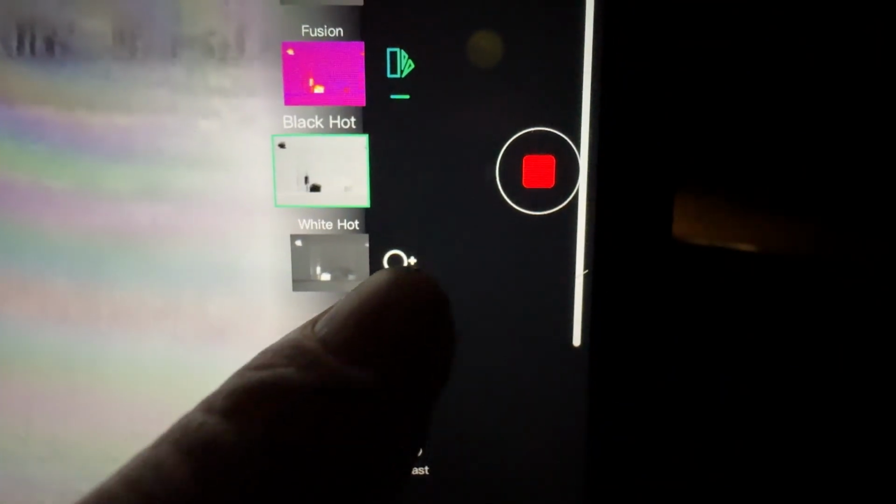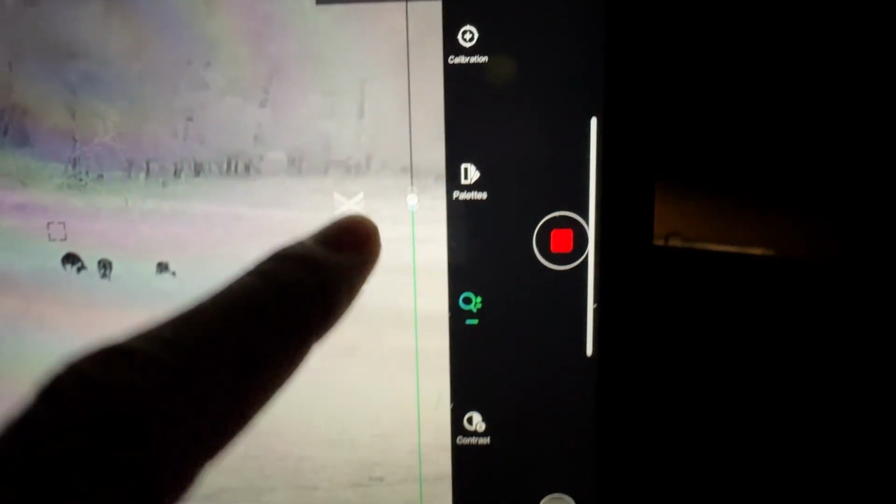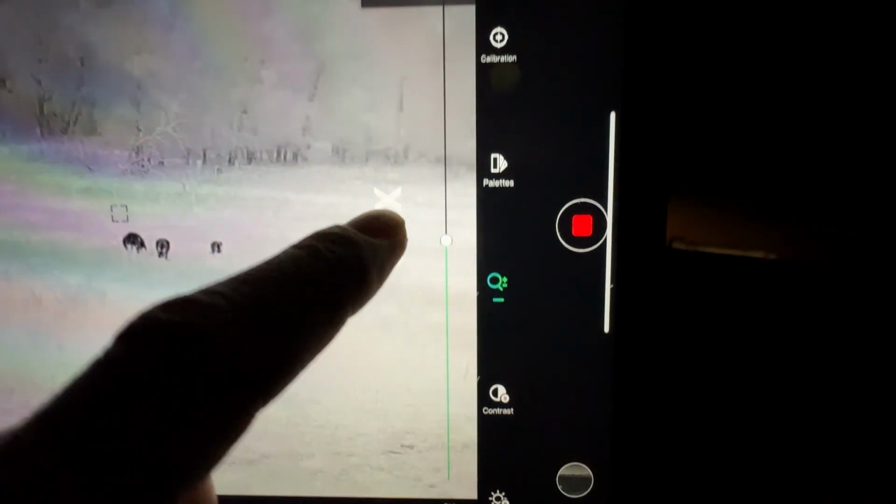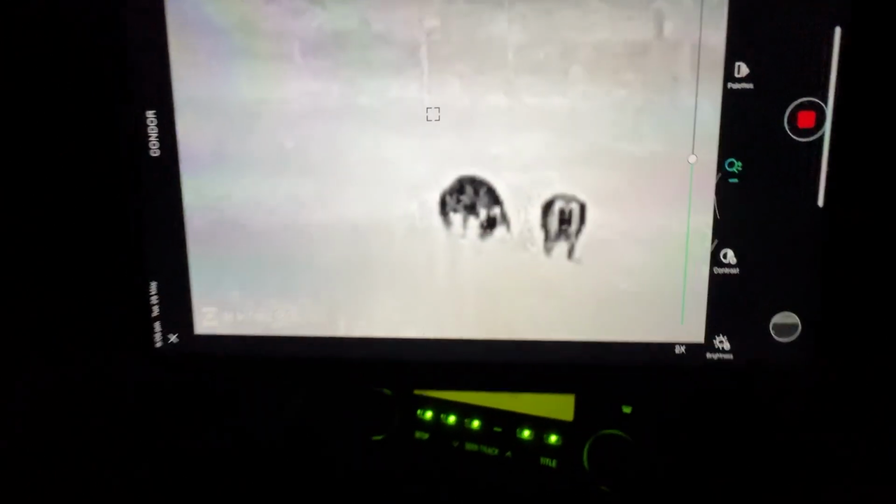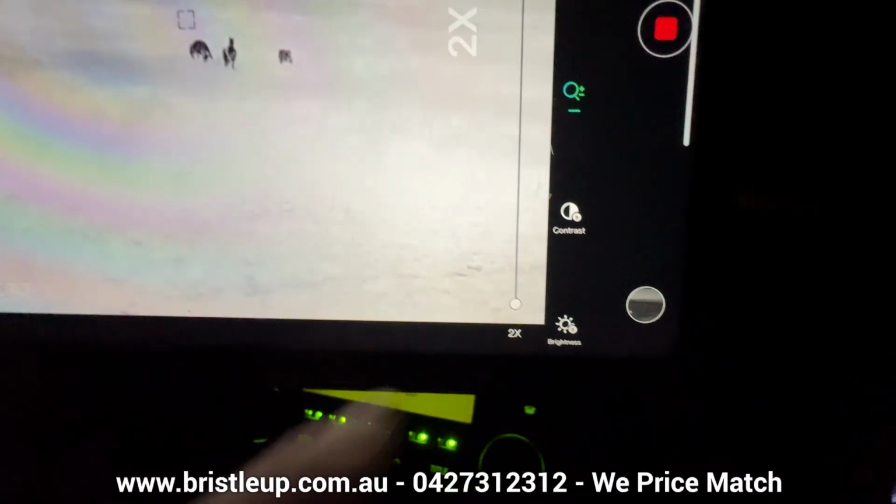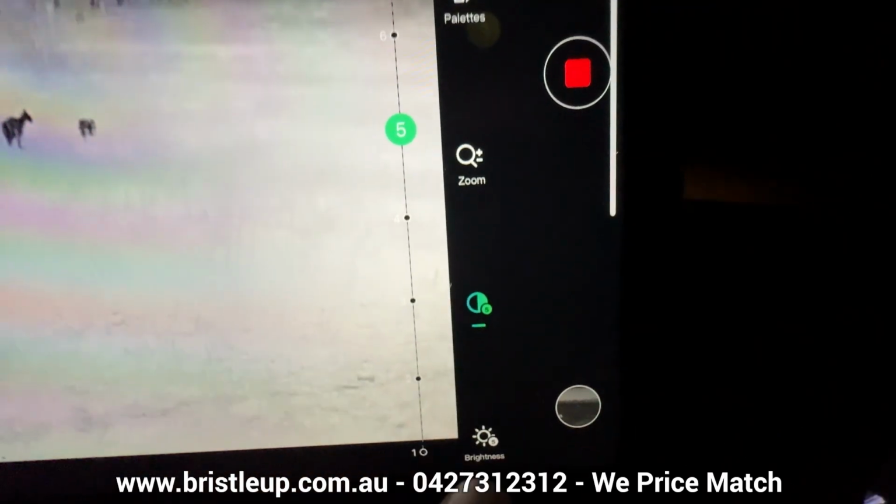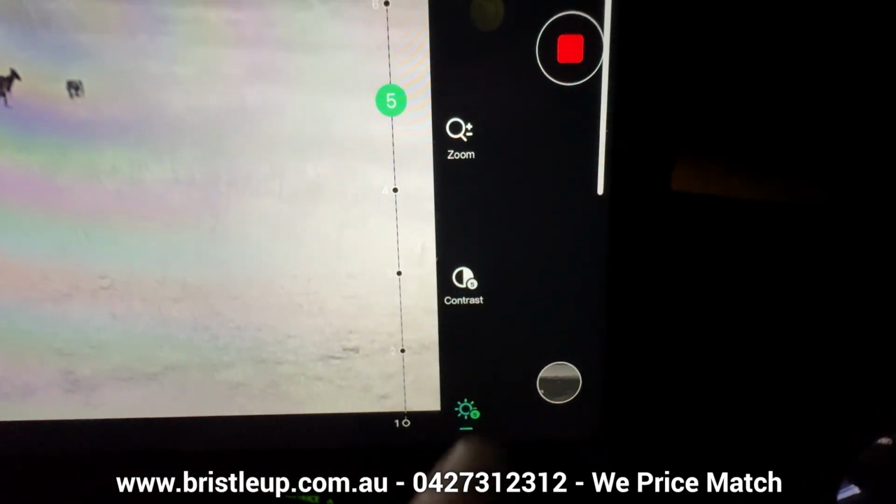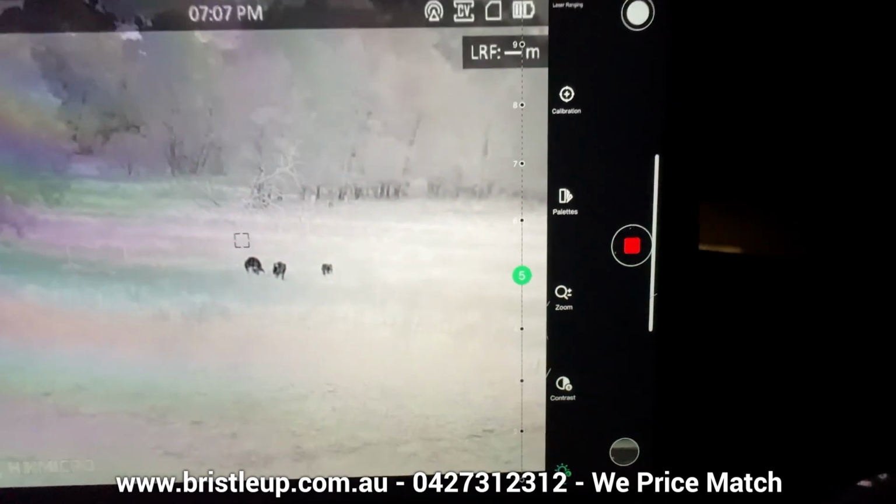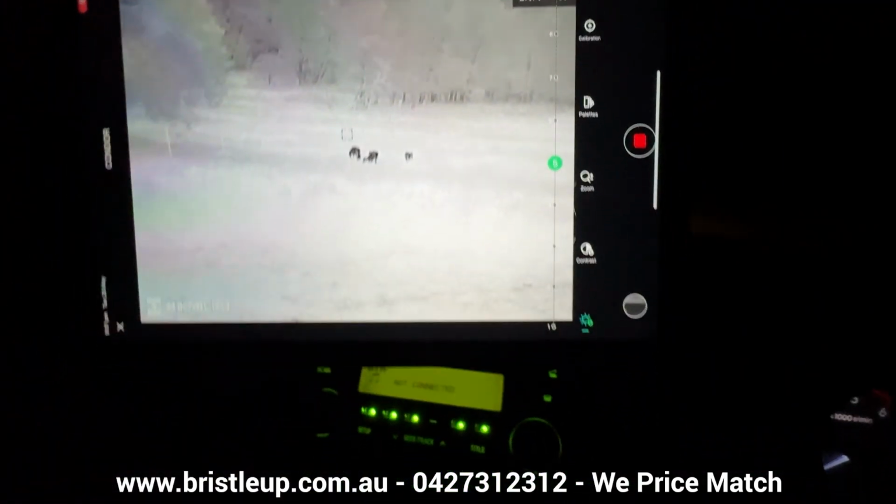Now we're going to move on down, and we've got our zoom button. So if we whack that, now we can drag this little ball down the bottom here, and when we let go, it's going to zoom into 7 times. So that's out to 7x zoom there. And then we go down and we've got our contrast to be able to change the contrast and then the brightness if you want to fiddle with that. But for most situations, the default is the best anyway.